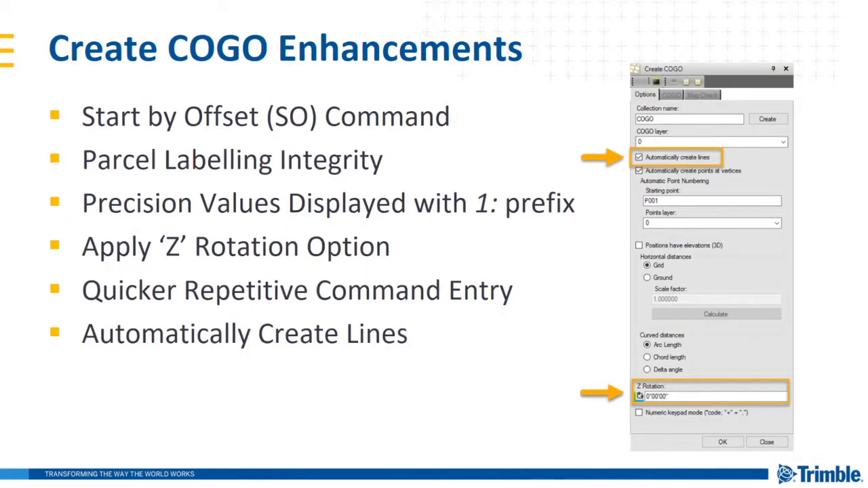We've added many enhancements to the Create Kogo command, which was added in TBC 380. So once you've created points and line work in a Create Kogo collection, you can use the new Start by Offset, or SO keyboard shortcut, to create a new line based on an existing point in the collection. This is really useful if, for example, you are dealing with a road centerline as a reference and you need to offset that, for example, for parcel boundaries.